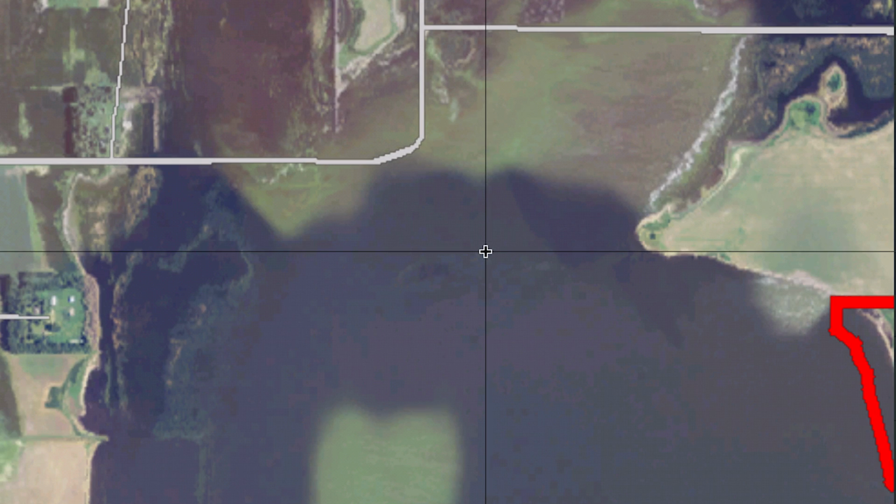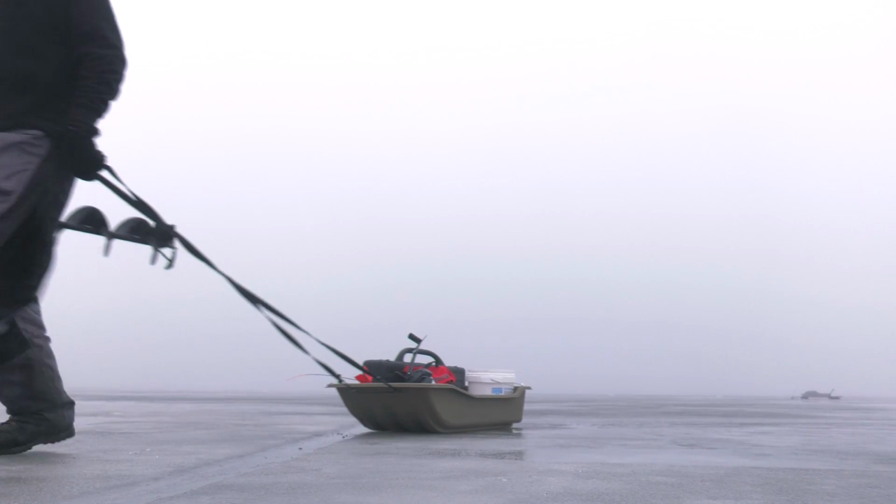So we're going to have to spend some time today getting ourselves acquainted. But with a little bit of luck, and as long as the weather cooperates, we should be able to get some great walleye on the ice here today at In-Depth Outdoors.